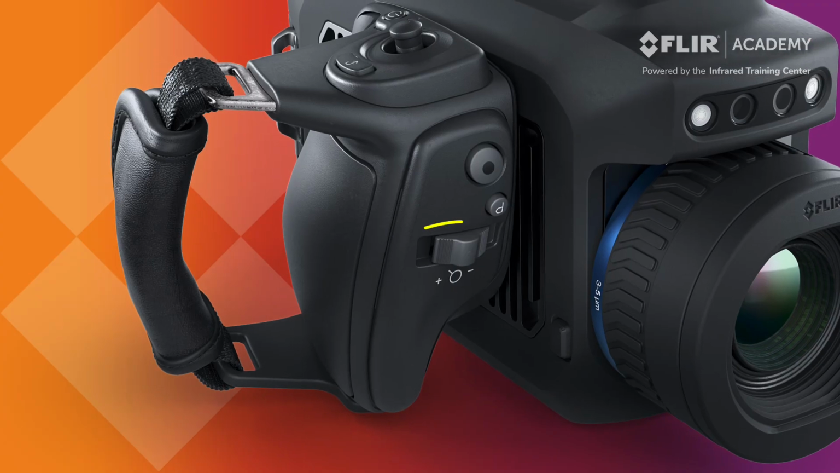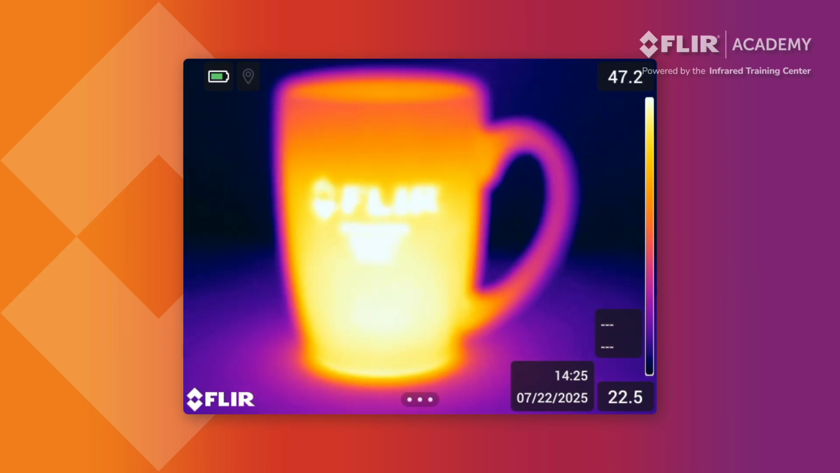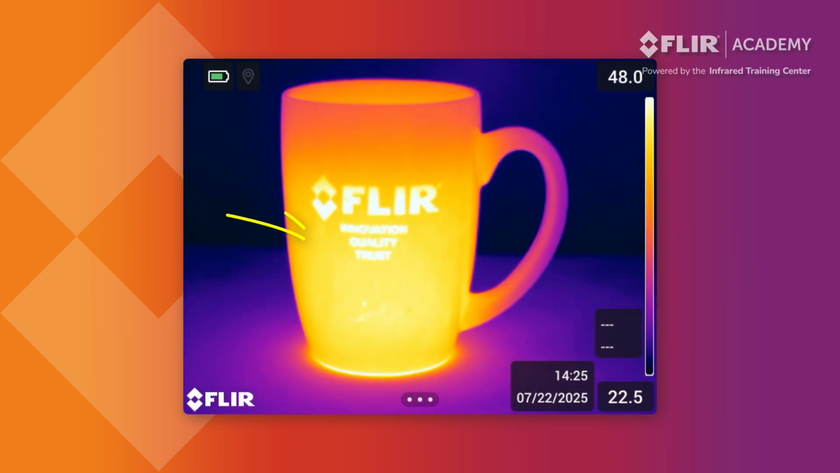On non-ATEX compliant cameras, pressing down on the focus slider will automatically adjust the image. Moving the slider back and forth also operates a motorized focus adjustment. For autofocus to work properly, there must be sufficient thermal contrast between hot and cold materials. If your target is close to ambient temperature or has a very uniform thermal signature, autofocus may not work as well.